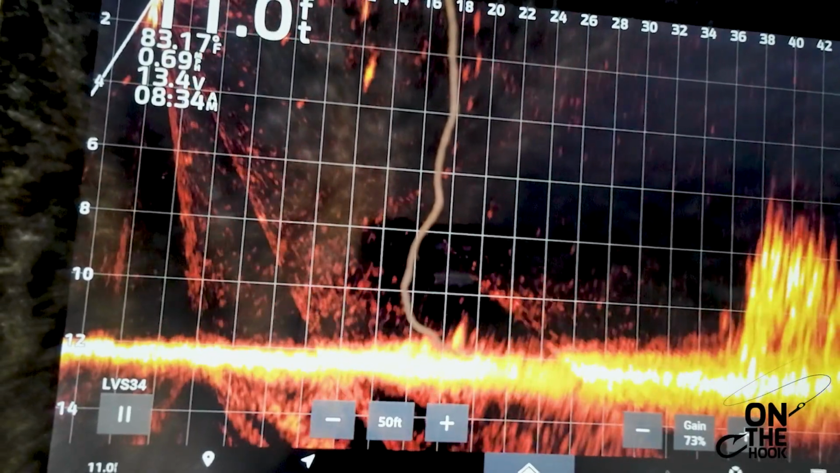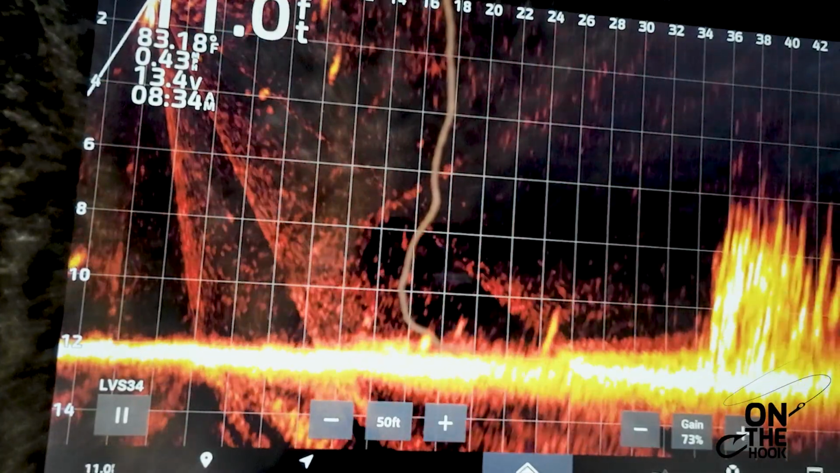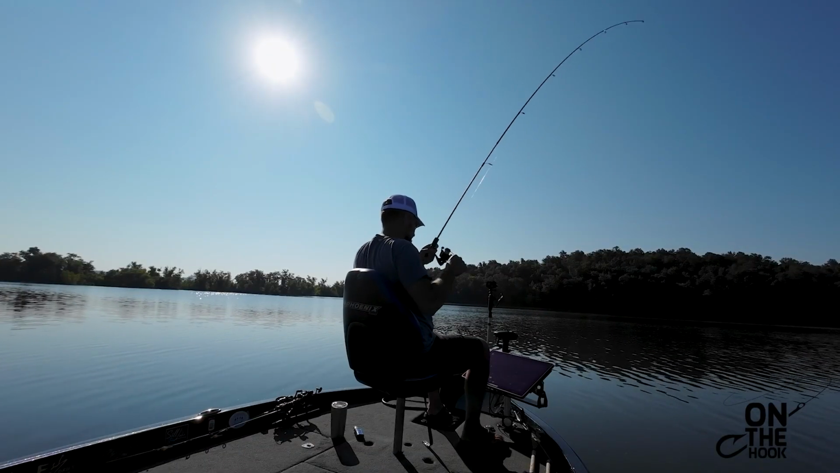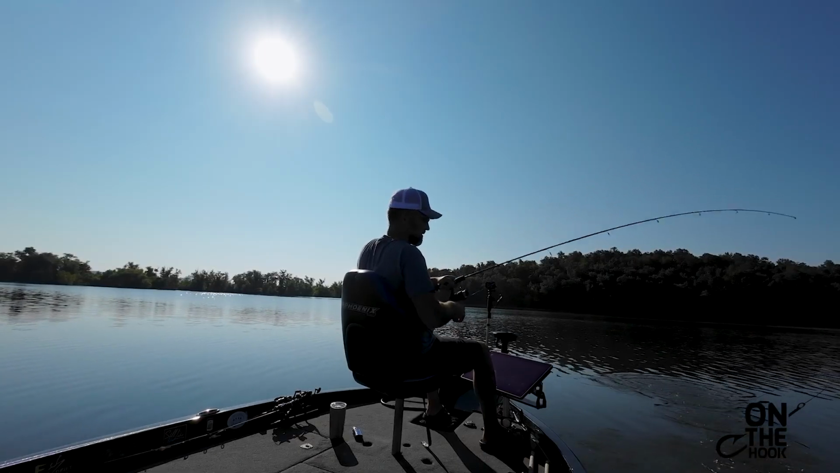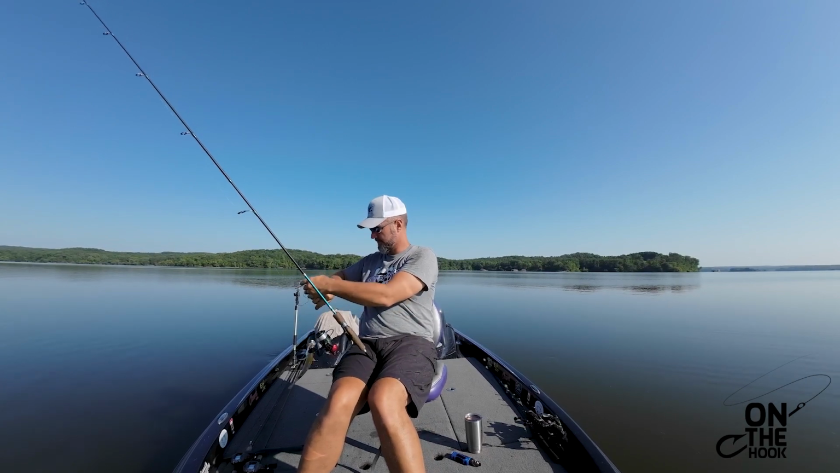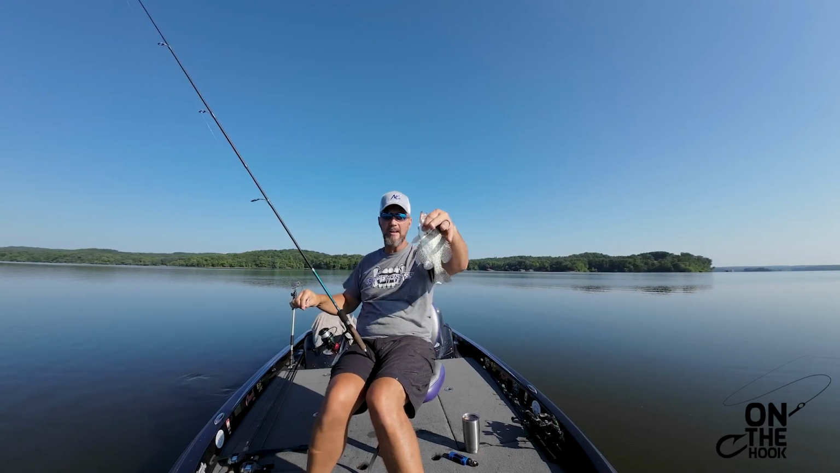Clue where they went in at. I think it was right there on the back side of the pile. Might have missed a pile a little bit to the right. They still seen me though. They sure did. They sure seen me. Black crappie. These things are slimy. They hot.